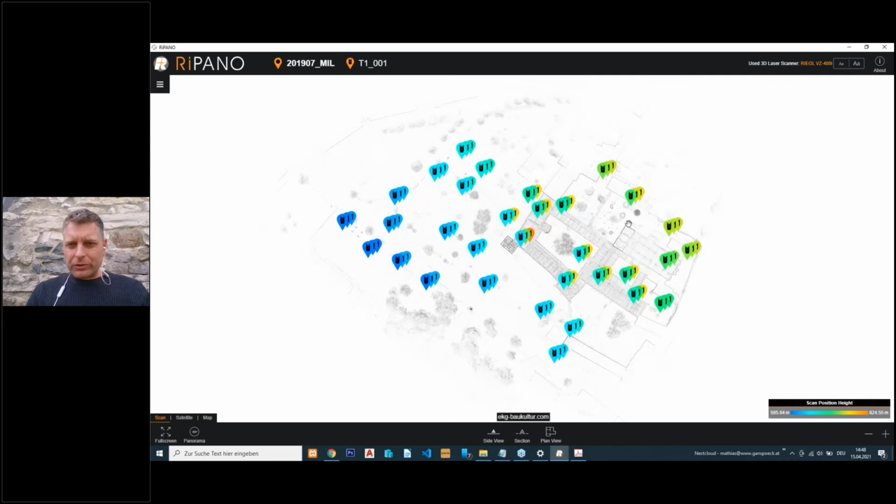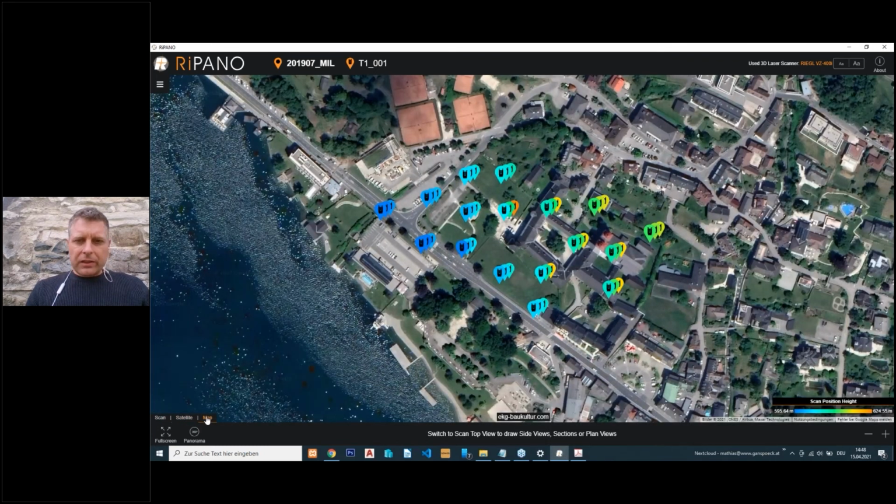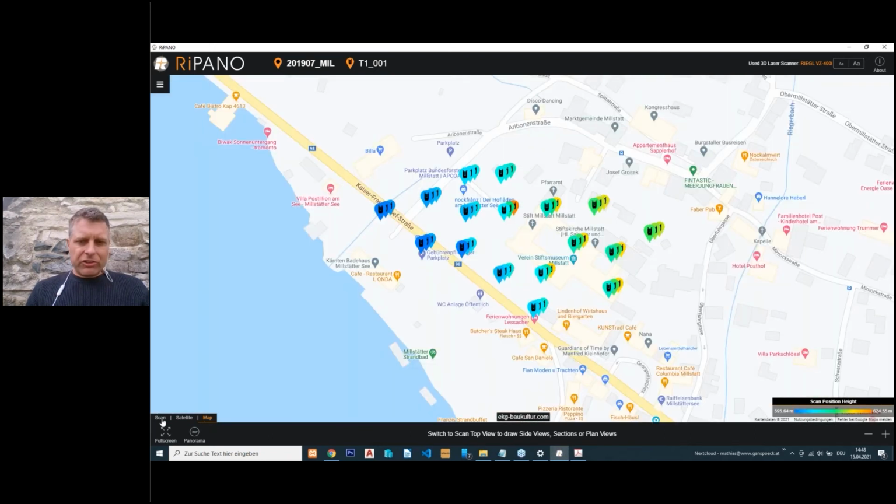I can show this to you here. So this was what Mr. Studnicka was showing before. This is on the server. It looks like this. You can get Google Earth images. You can get Google Maps to it, so you see that all that registration is right and the georeferencing is right.